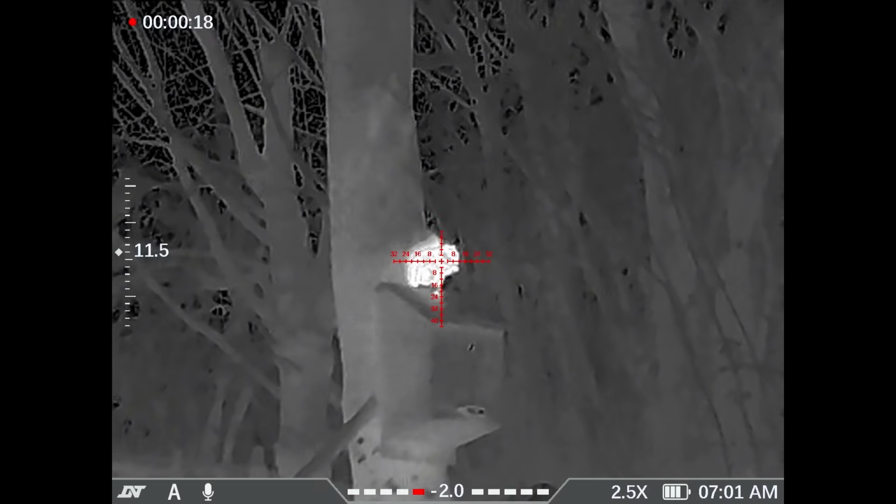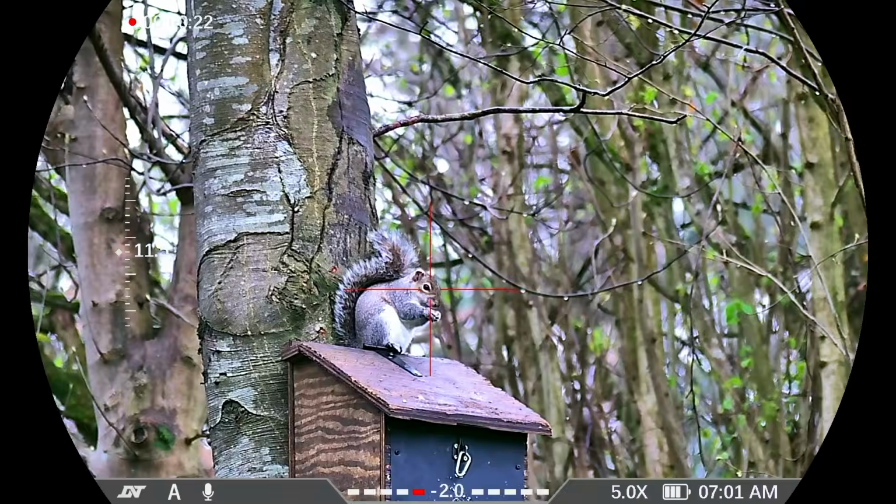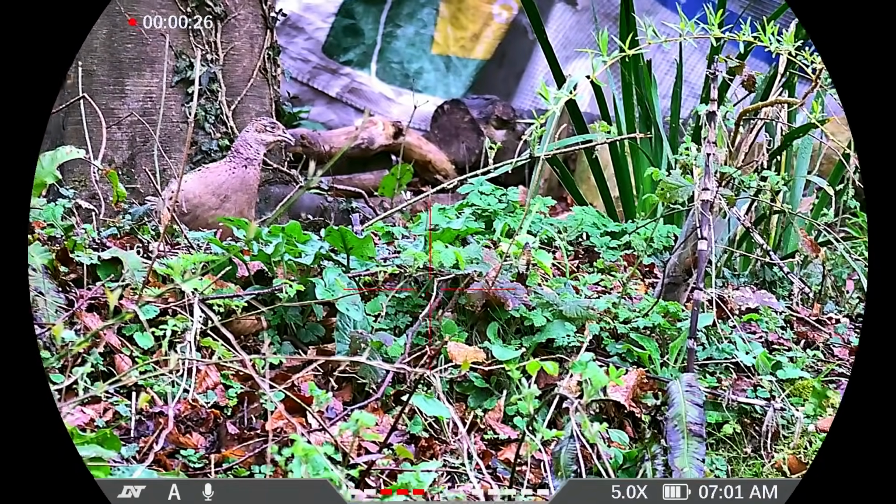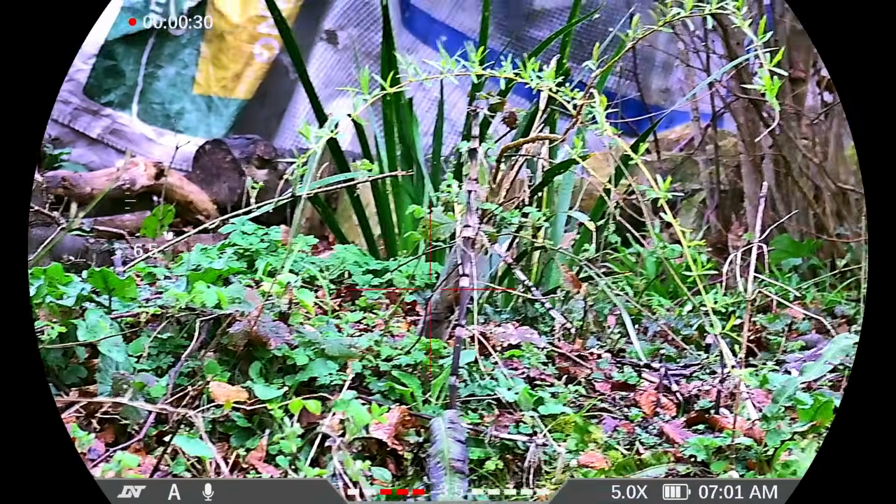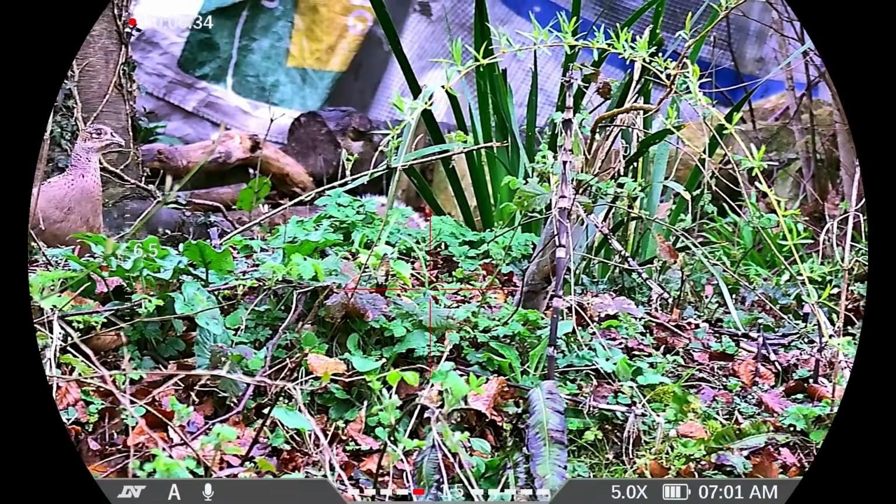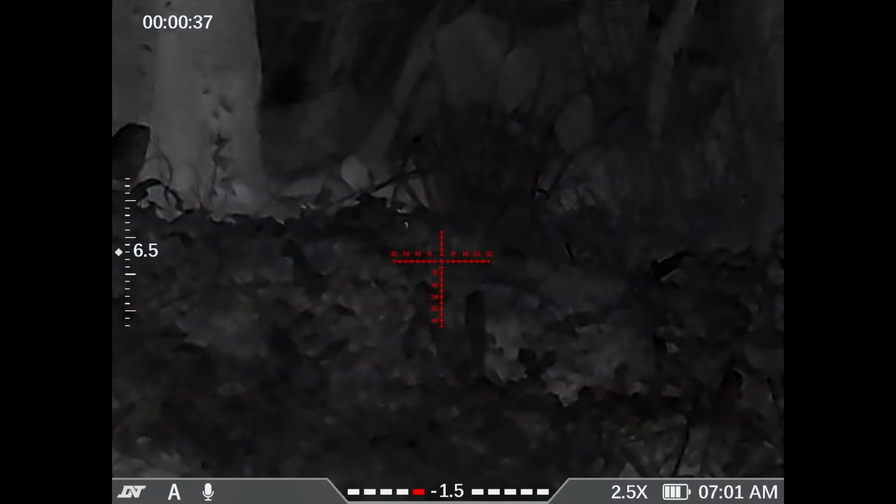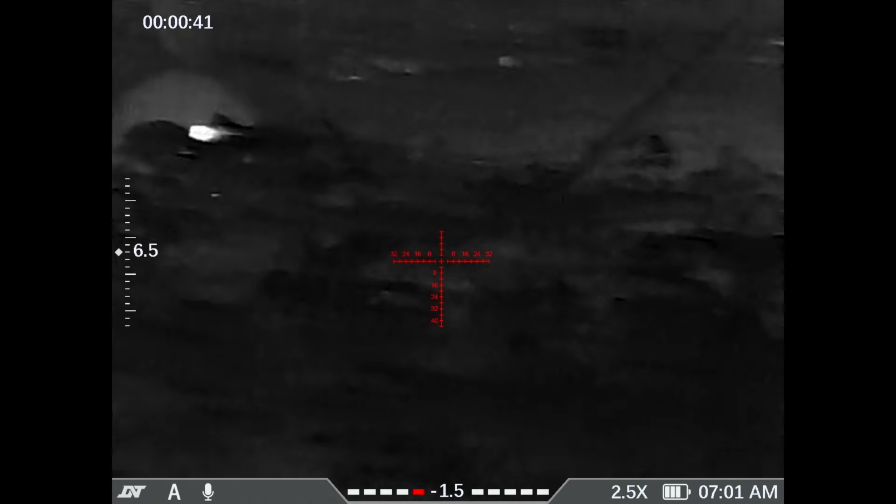Look at that. Thermal is brilliant. Oh, she didn't think much of that. Bit of breakdance going on. Quick flick back to thermal. She's doing a runner.